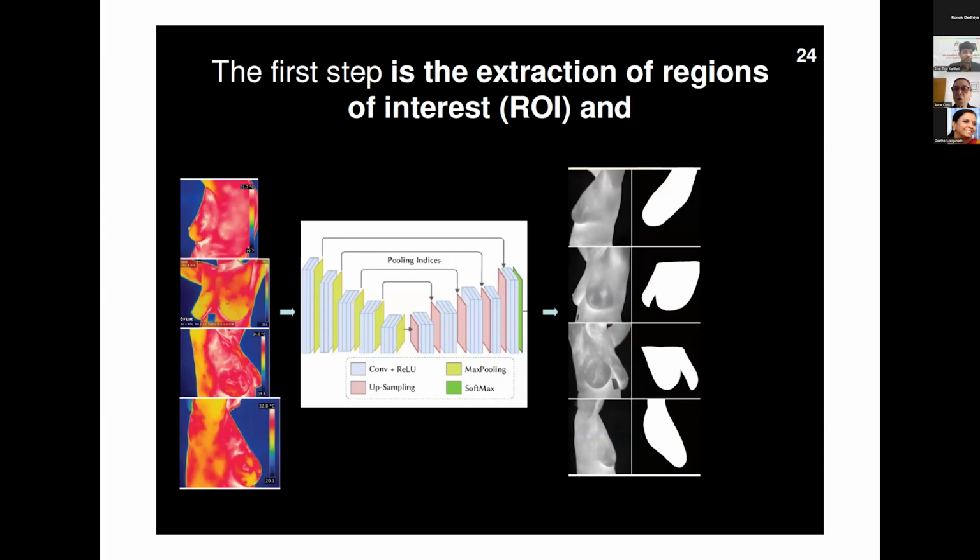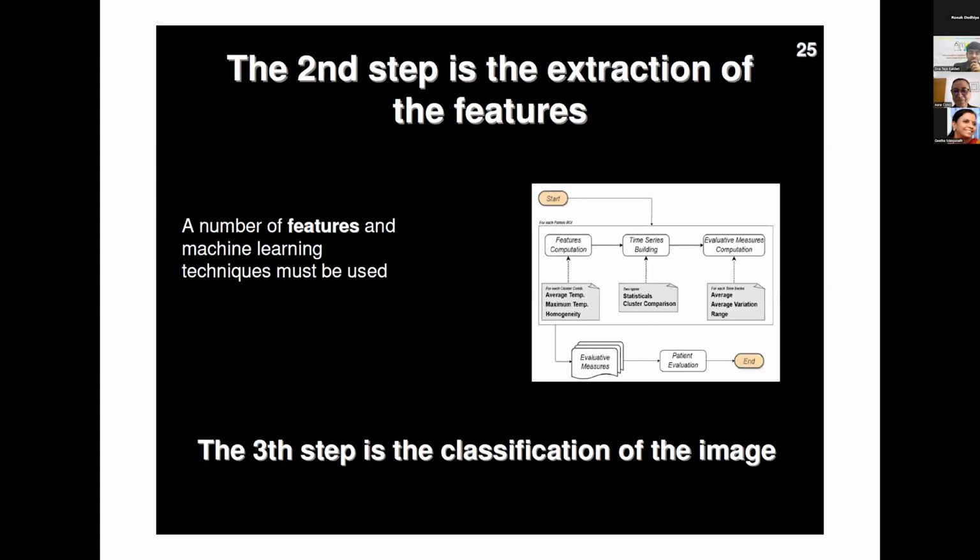And in the case of artificial intelligence, of course, the first step probably is the detection of the region of interest, because this reduces the possibility of false positives and false negatives, and so your indices in the confusion matrix will be better. But okay, next one, please.